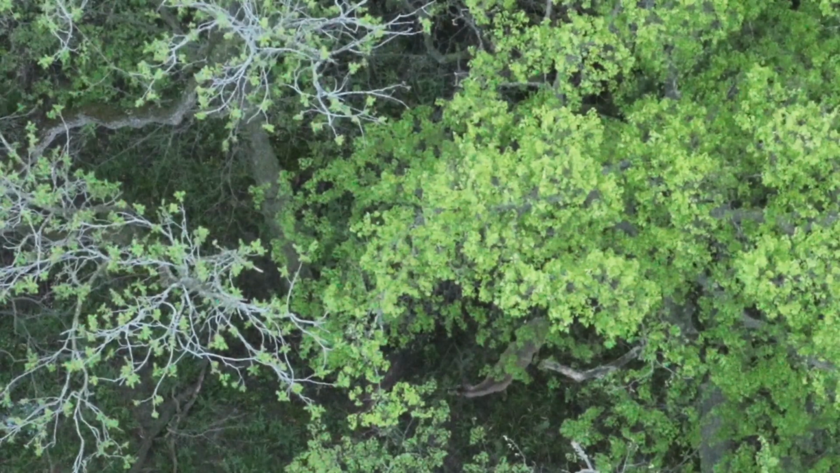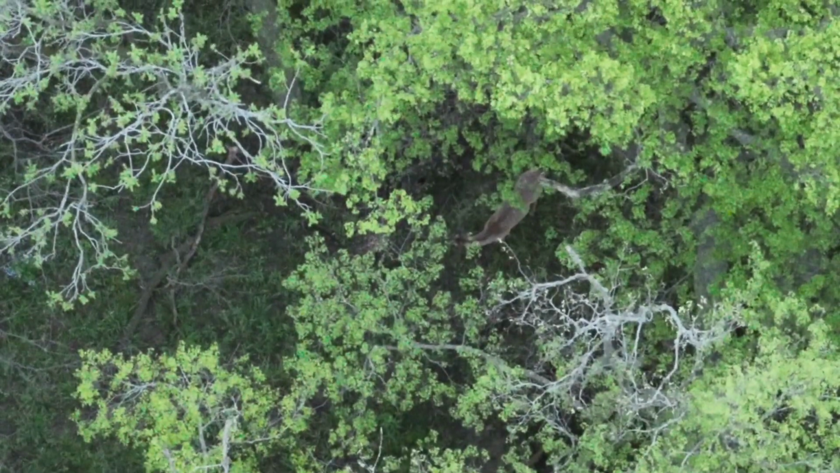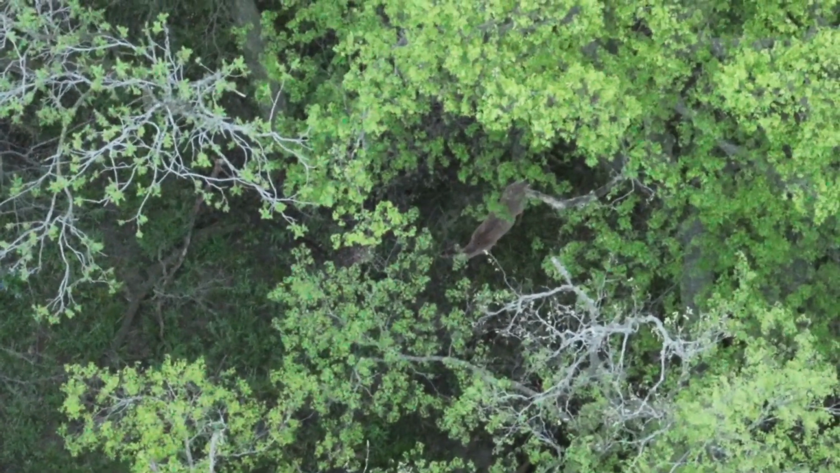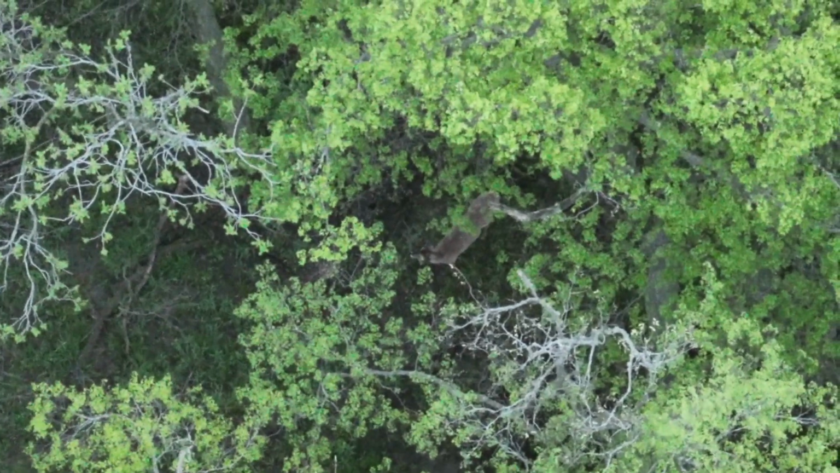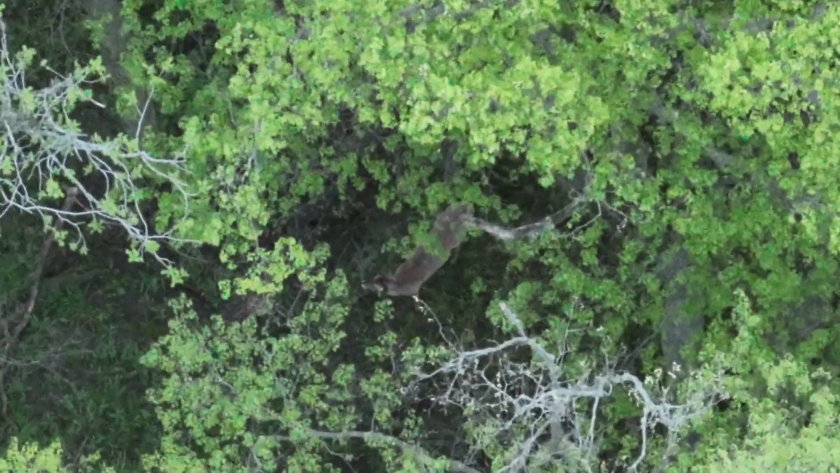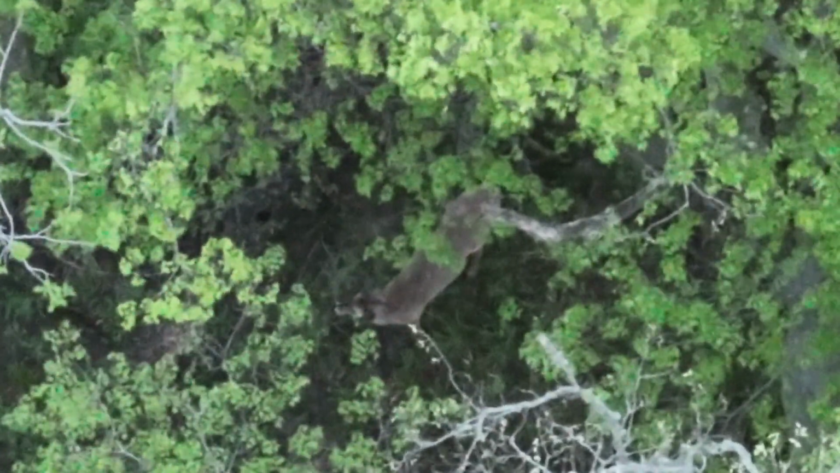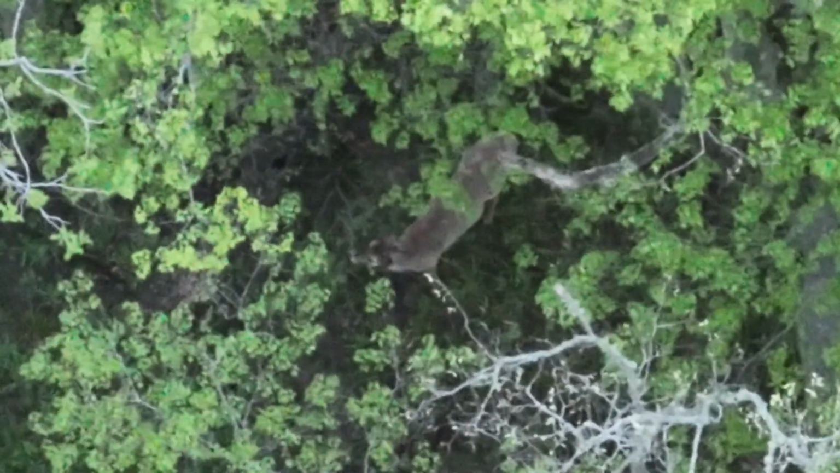I believe this is a whitetail buck. It is by itself. It could be a doe by itself, but I believe this is a whitetail buck. It's a pretty large animal, as you can see here. Underneath the canopy, the leaves are definitely on their way here in northwestern Ohio, and also the antlers.